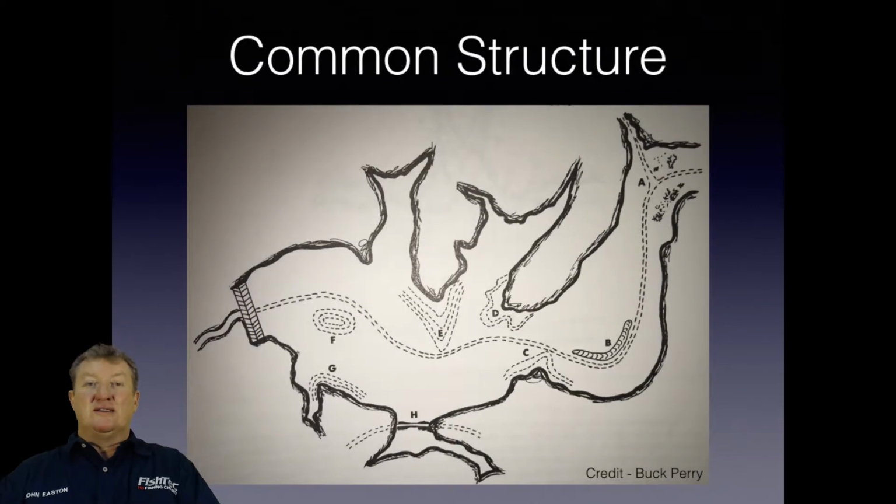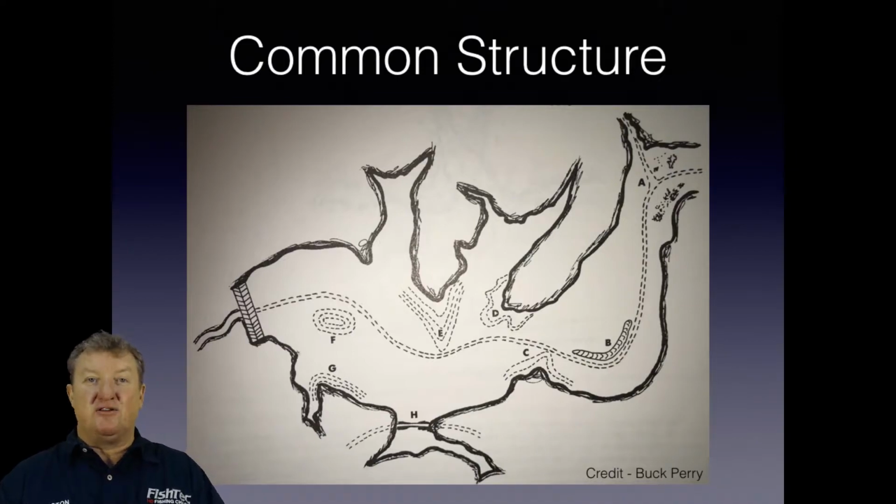In Buck's book, he's got some wonderful diagrams. I don't know if he drew these diagrams himself or if people in his group or club helped him, but they're phenomenal. They're really great diagrams. But here's the problem.